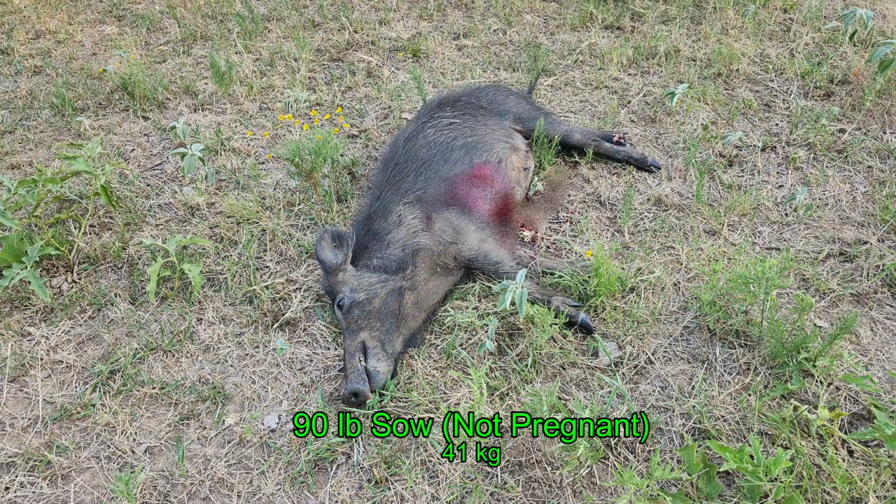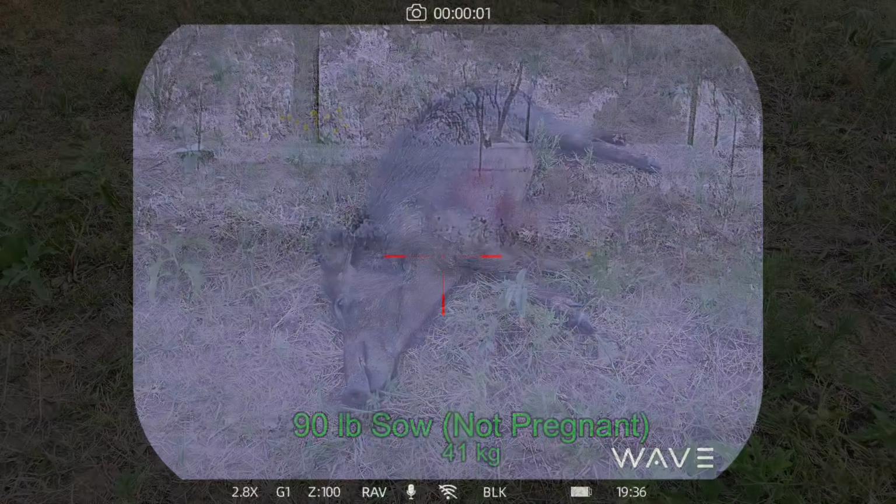And I cut off the video there because the rest of the video is just me shooting at hogs at 260 to 300 yards that I'm not connecting with. As you saw, I was using Kentucky windage and elevation, and my shot was a little bit lower than expected and a little bit off to the right, but the Sierra TVK 105 did an excellent job, and the hog went right down where I shot it, no problem.